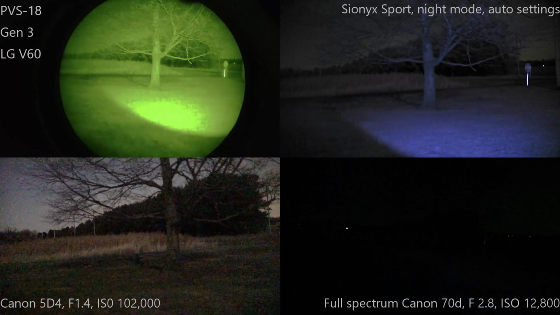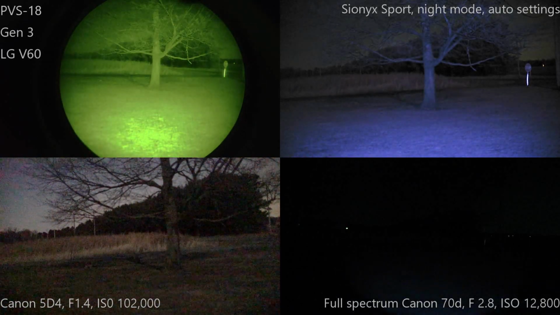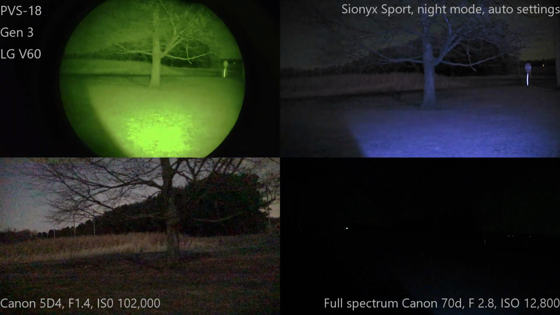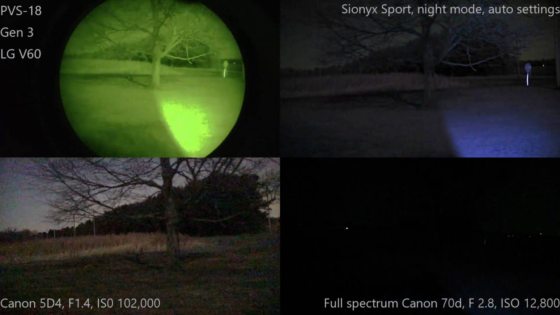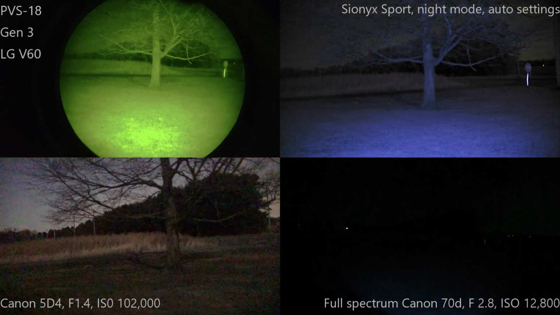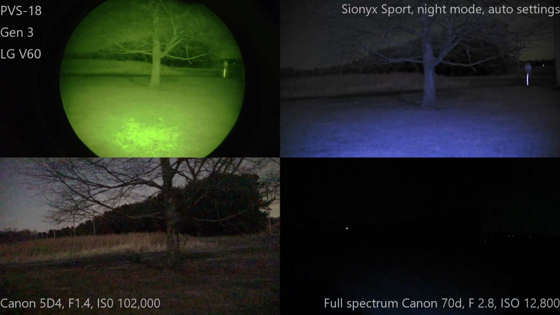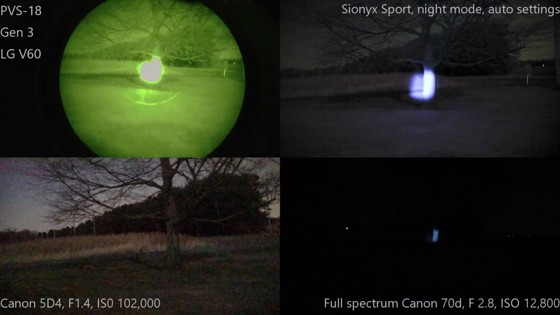So, yep, the Sionyx sees that quite well. It doesn't do anything except brighten it up slightly and change it to blue. Night vision sees it nice and bright. Canon 5D sees nothing. And the 70D sees it, just not as well as I wanted it to. Definitely sees that though.